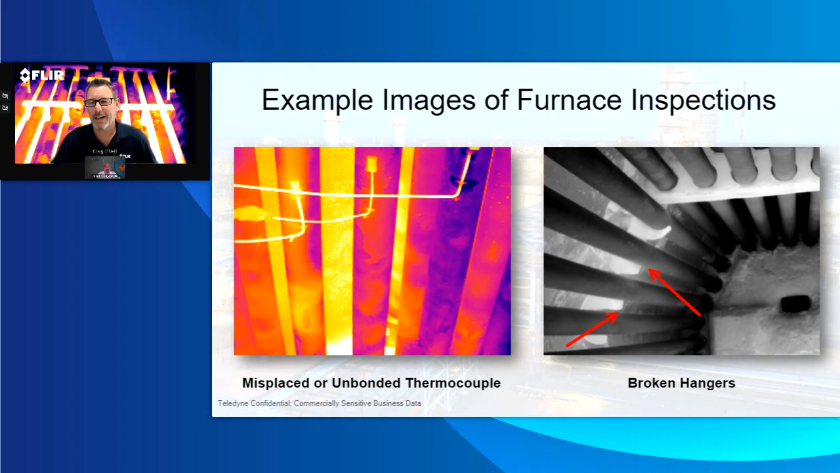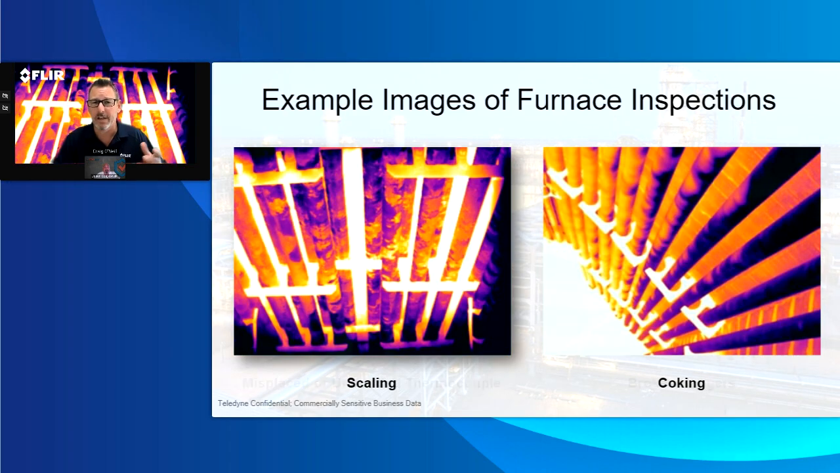Correct. I know when we hear about tubes and what to do, probably the 2 words we hear most commonly are scaling and coking, right? We hear about that. Sometimes it's challenging to tell the difference. And here's a couple of images that we've taken over the years with scaling provided by a customer, probably pretty common to what you may see. And then some coking. Maybe explain those 2 phenomena and how they're different, and how, as a furnace camera expert, you can utilize the better resolution of a 609 camera to be able to differentiate what you see there.